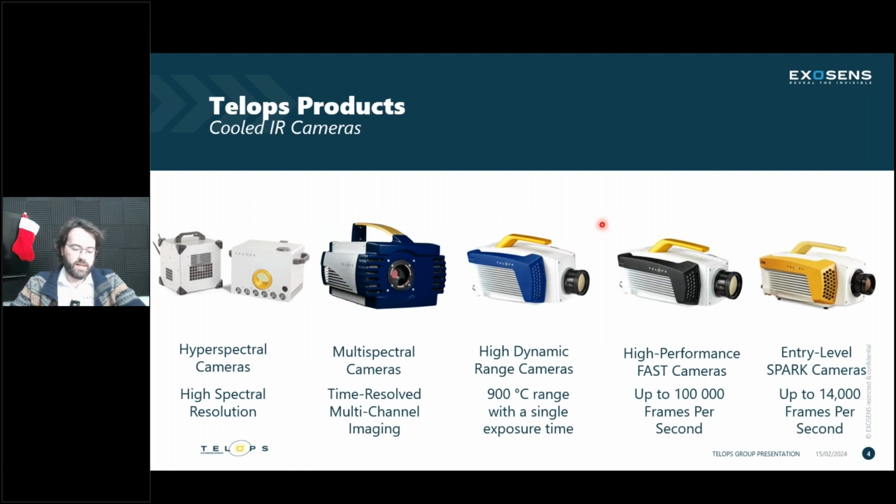For the product line, we have the hyperspectral cameras. This is Telops' real expertise, and we have some amazing systems, the best in the world. Otherwise, we have the multispectral cameras, which are really an in-between of the hyperspectral cameras and broadband cameras. They can have 8 rotating channels, so we have 8 different spectral windows acquiring approximately at the same time, and they can go quite a bit faster than a hyperspectral camera.